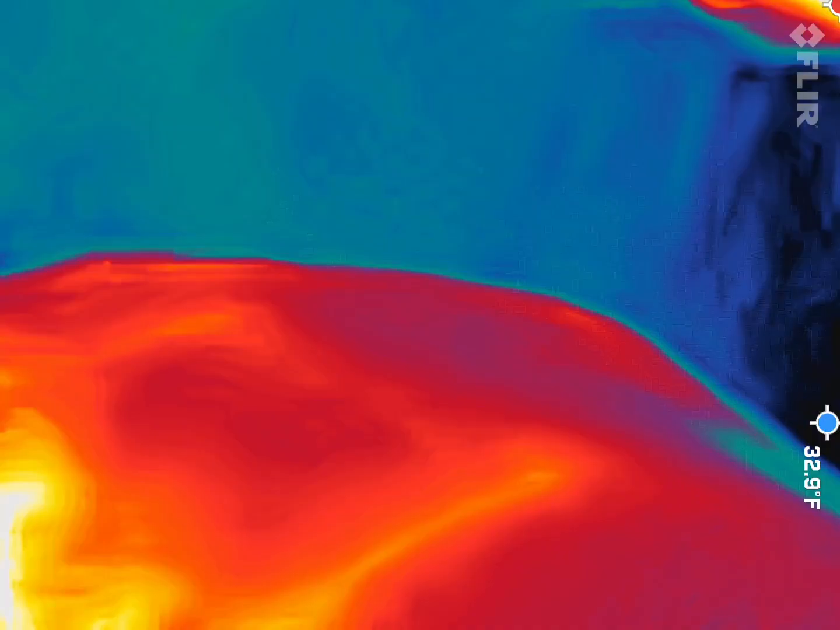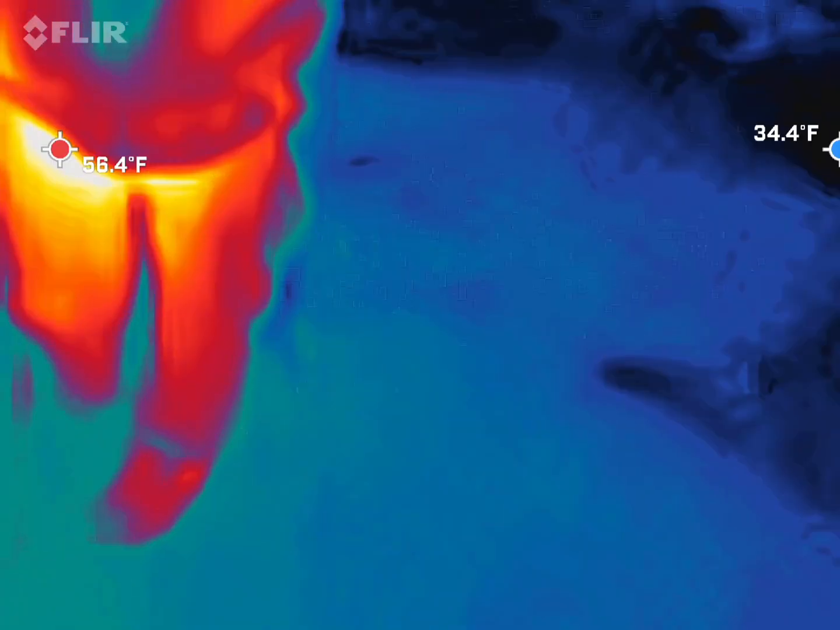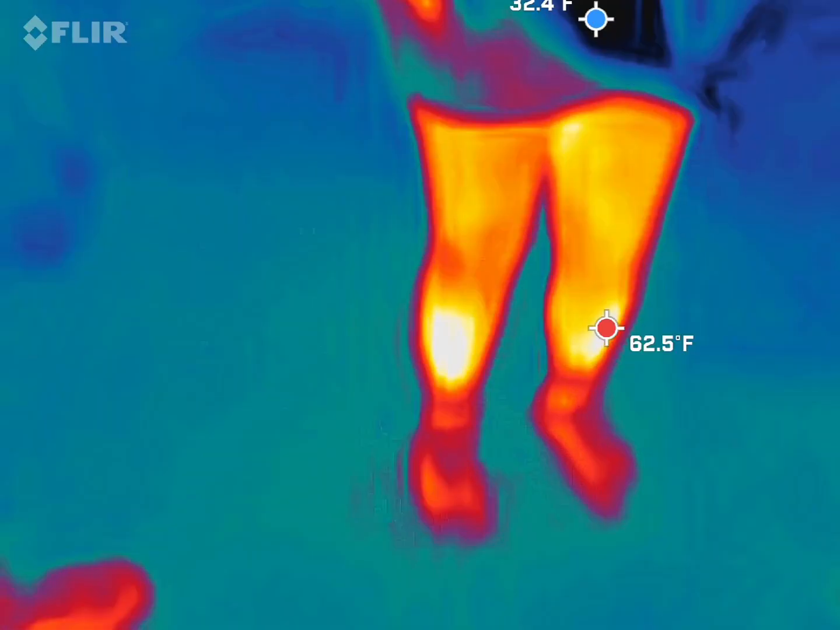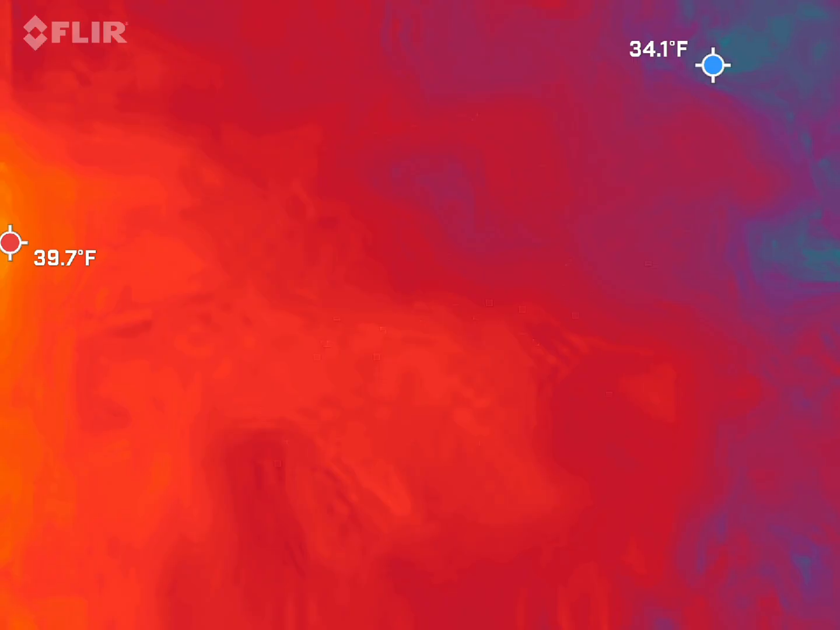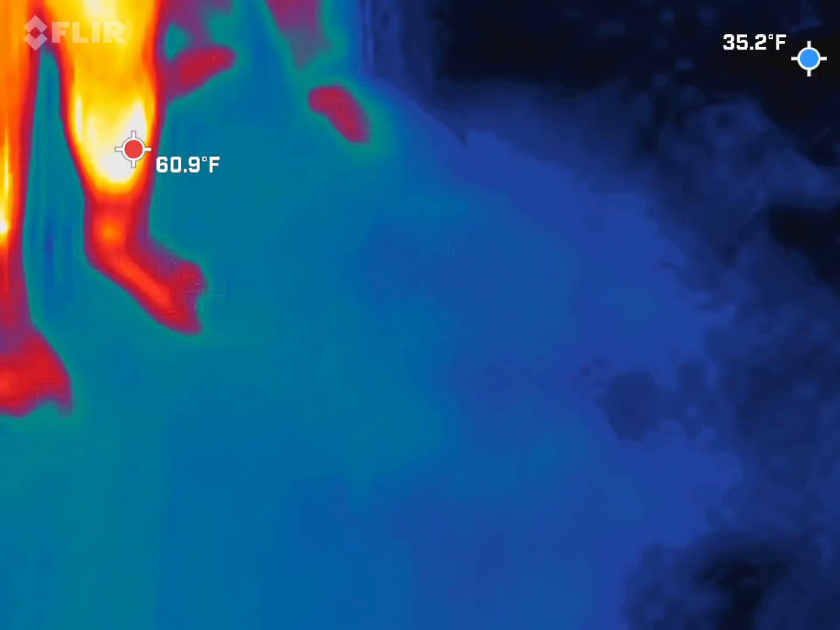Got up to 18. You see anything, Dad? Yeah, I saw a butterfly. No, I'm kidding. I saw a little white streak that was following him when we were walking this way by the dumpster. Okay. So I hit record on that.